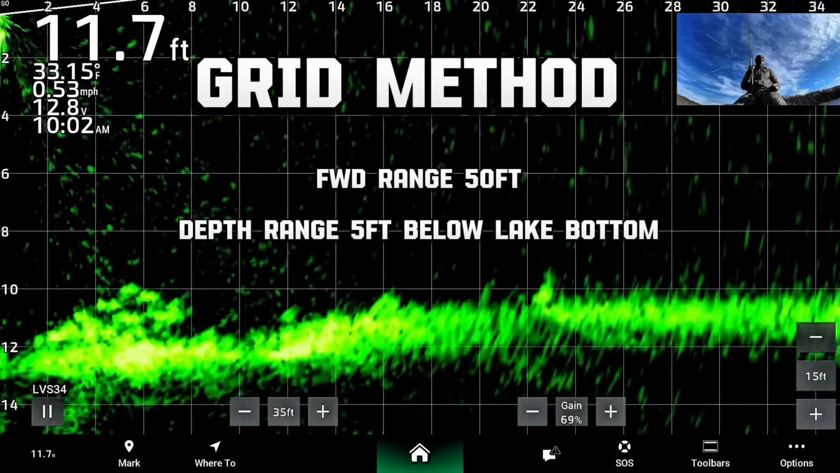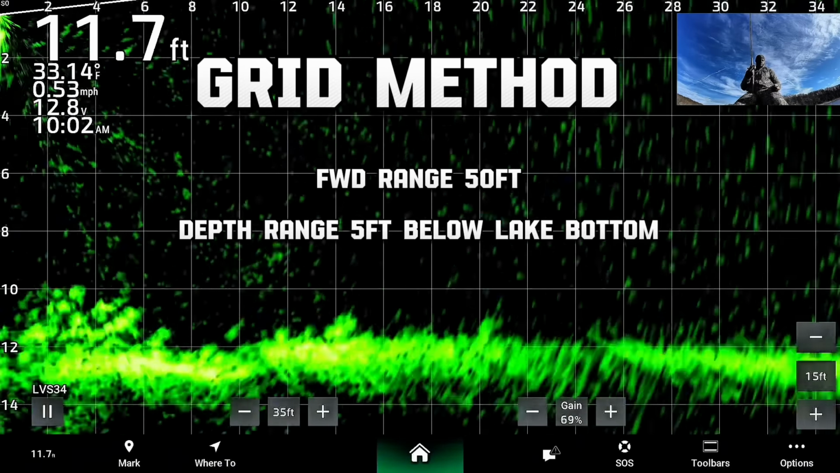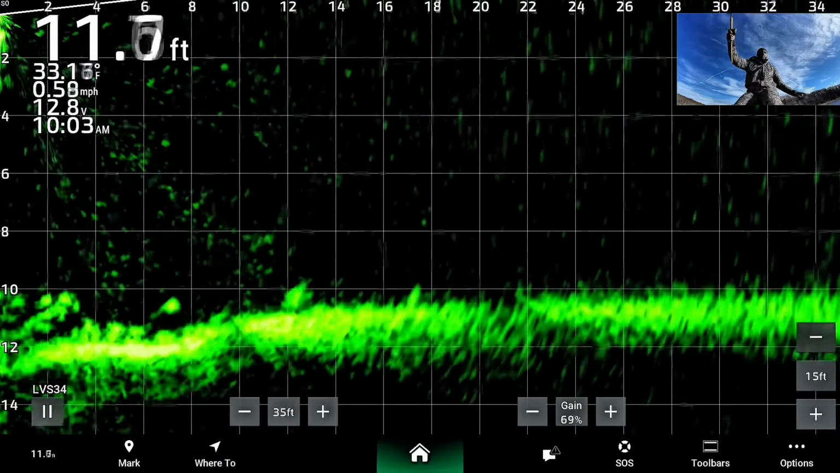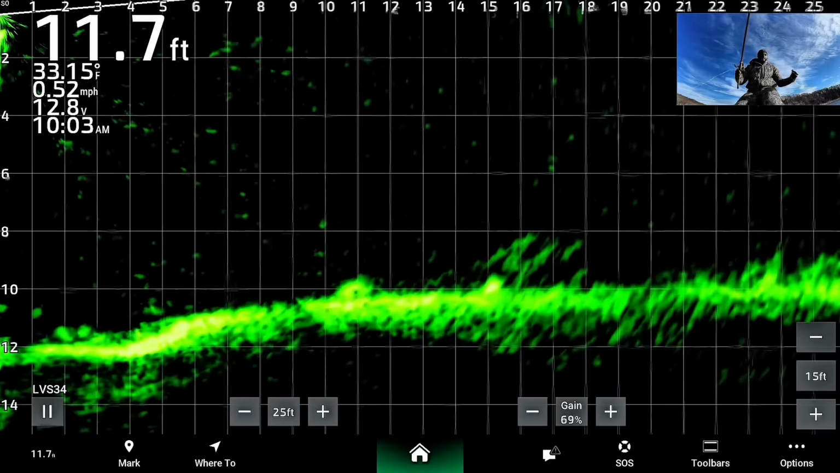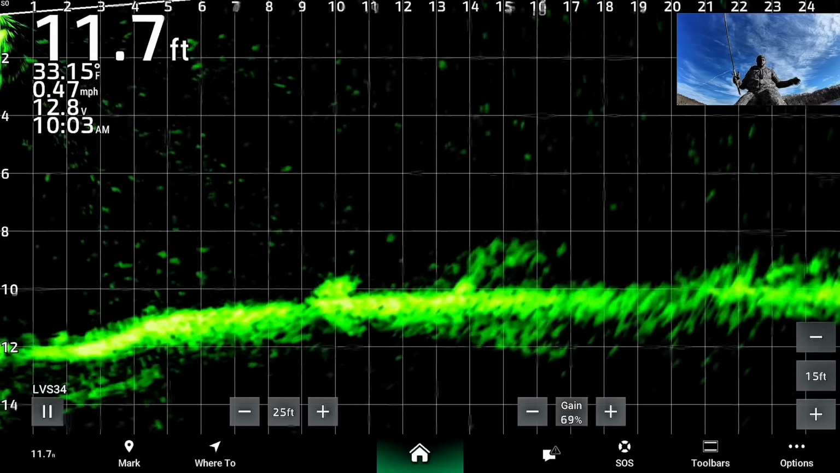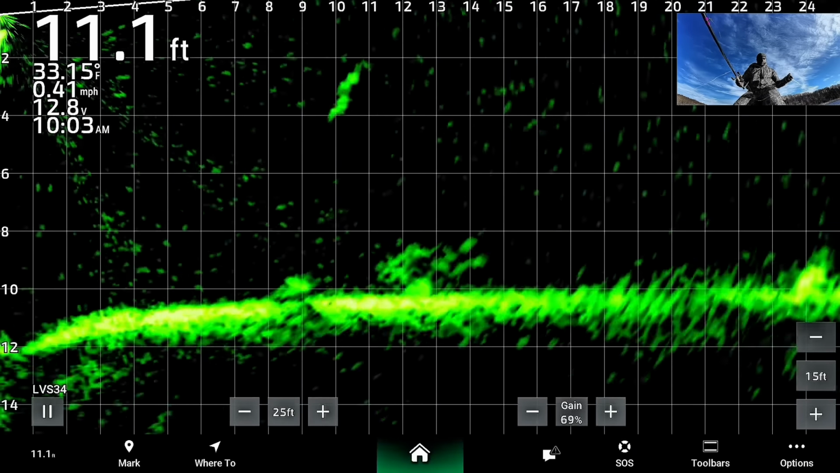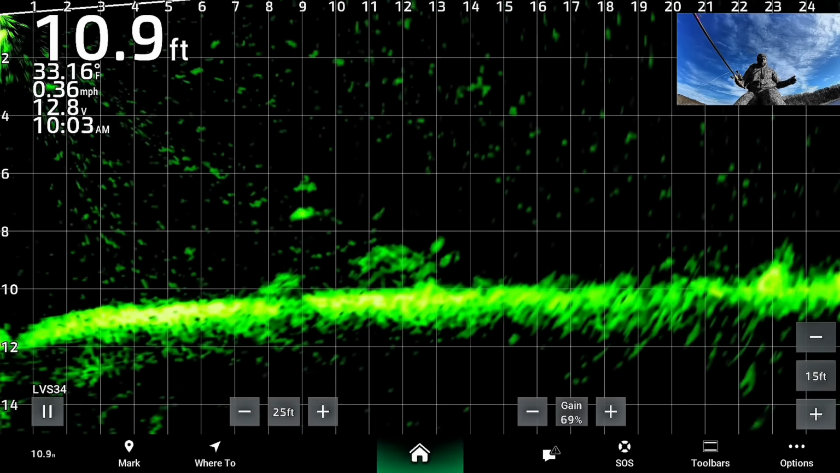The screen's forward range should be at 50 and the depth should be 5 feet below the lake bottom. All right, there we go. We got a good one at 14. The reason for this is that it creates a 2x2 box, which allows you to size those crappie. There we go. This should be a good drop.